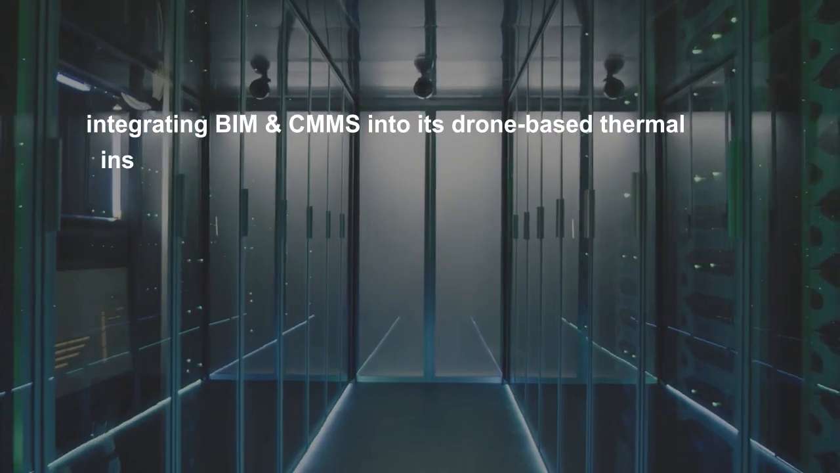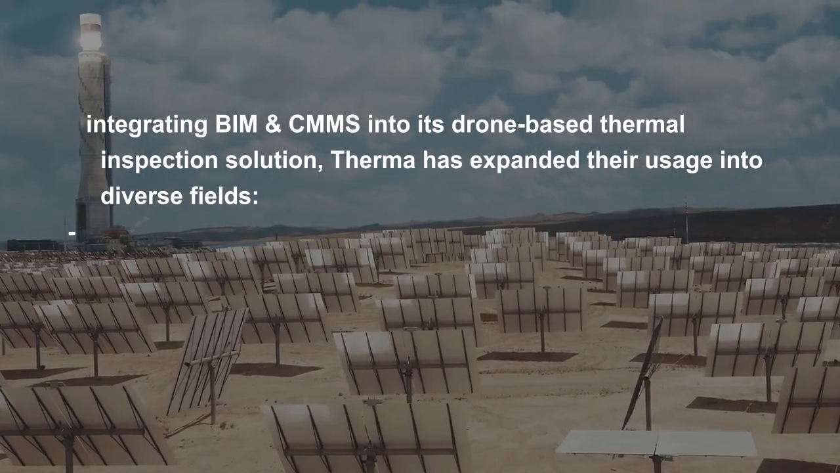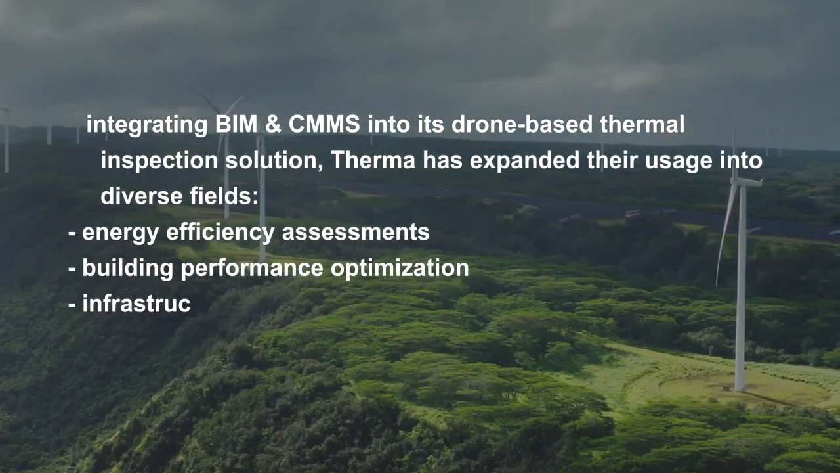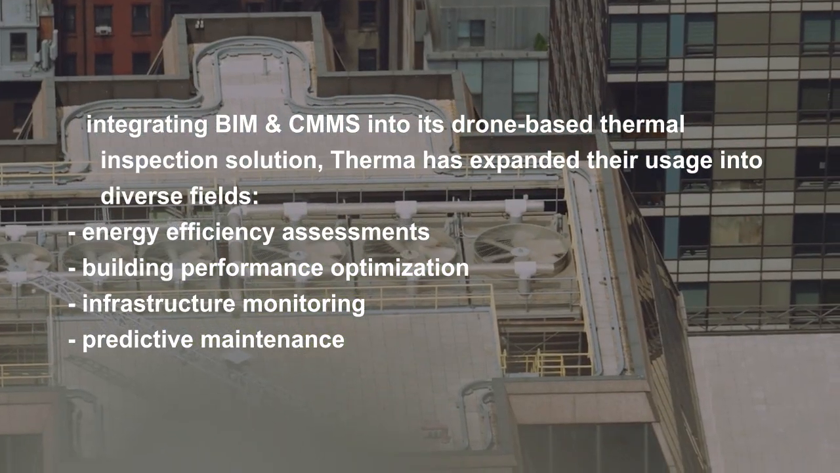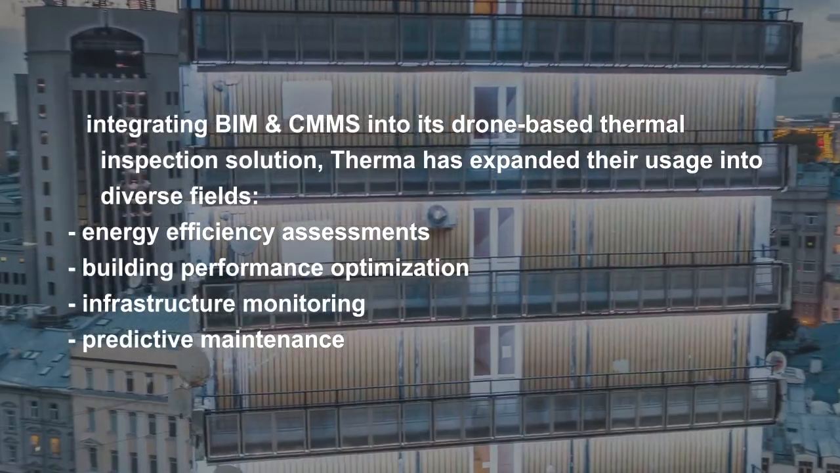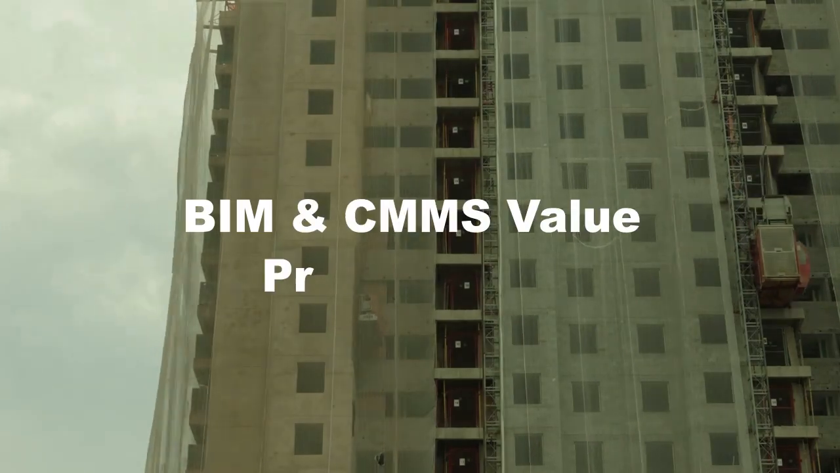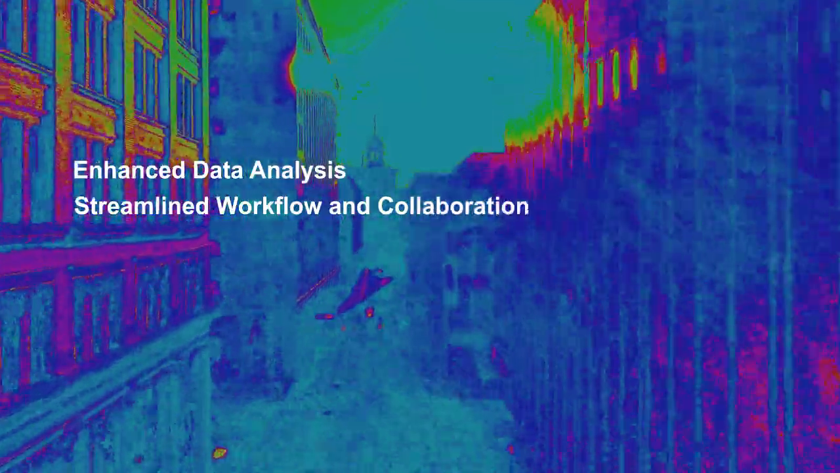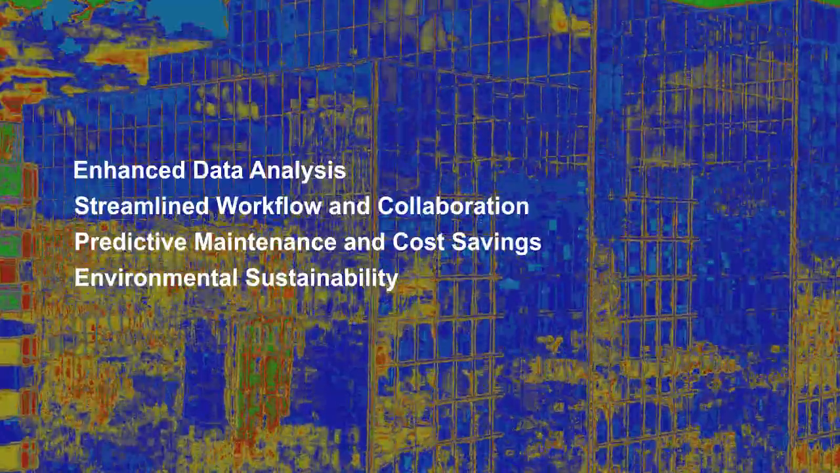Therma has integrated BIM and CMMS into its drone-based thermal inspection solution to extend their benefits beyond their traditional applications and expanded their usage into energy efficiency assessments, building performance optimization, infrastructure monitoring, and predictive maintenance. This strategic move enables Therma to offer a comprehensive solution that goes beyond mere thermal inspection. Combining BIM and CMMS with drone-based thermal inspection brings Therma value propositions, as it represents a groundbreaking innovation in the industry.